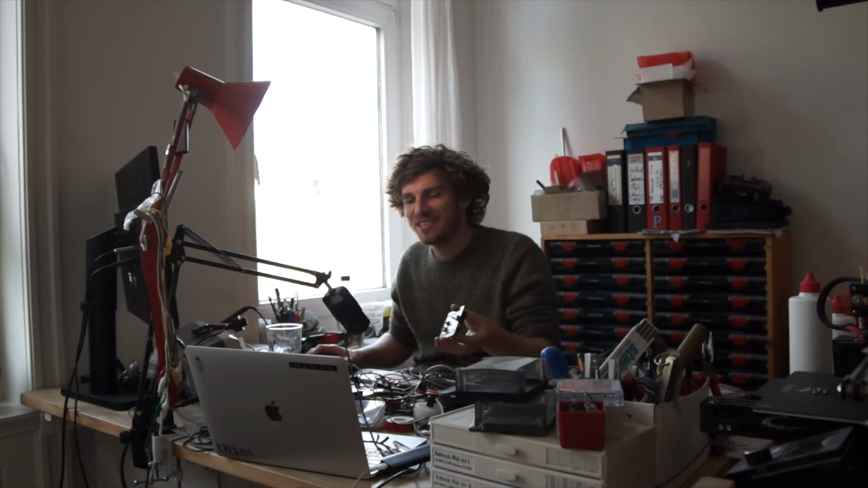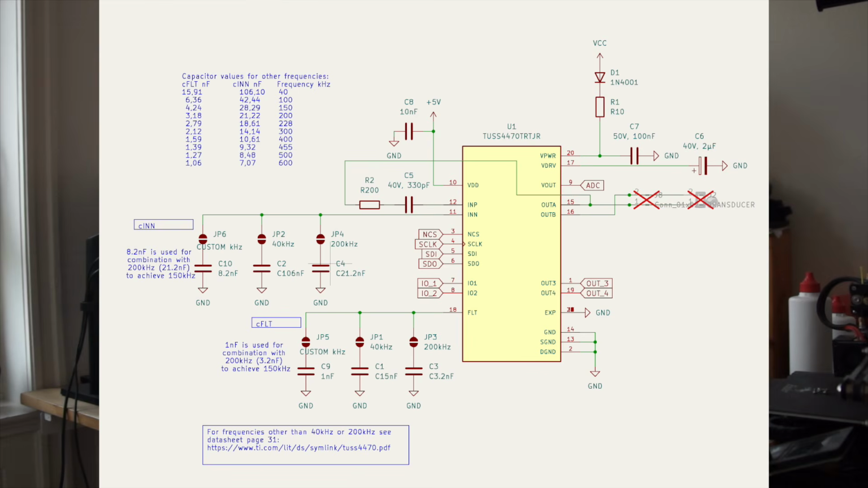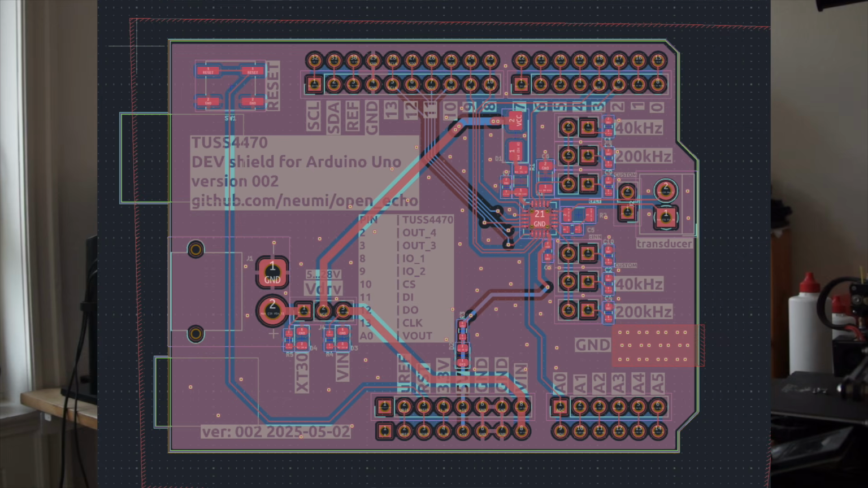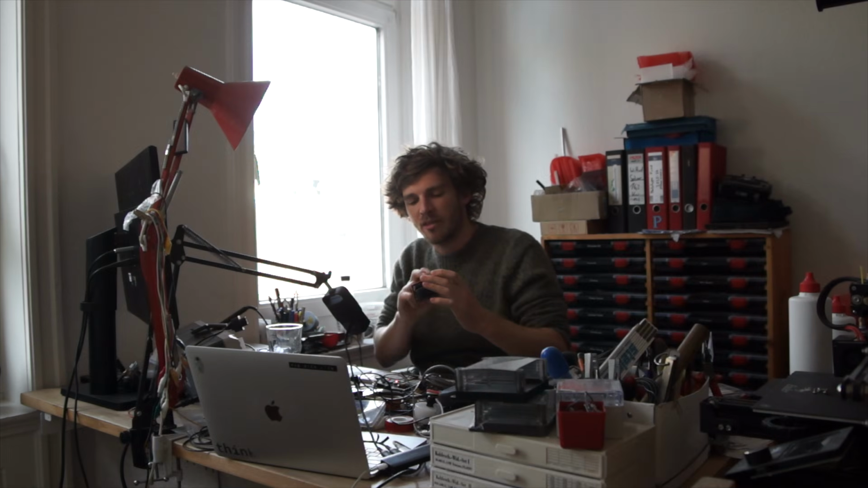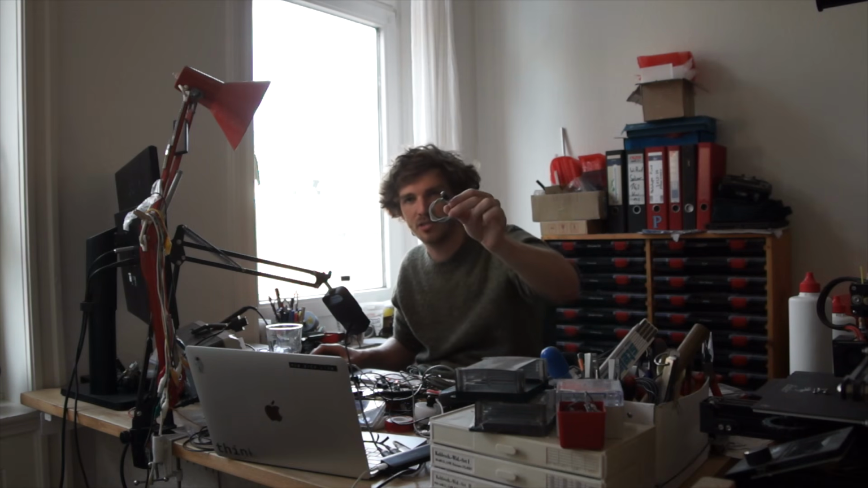Then in January 2025, I built the first hardware with an Arduino and the TOS 4470 that can be stacked on top of Arduino boards. By having this hardware, I was able to connect all kinds of transducers between 40 kilohertz and 1000 kilohertz. As I said, 40 kilohertz car parking sensors, but also 1000 kilohertz liquid or water flow sensors that are usually used in heating systems to measure the amount of heat that has been used. I first started by buying 5 boards to test my hardware.